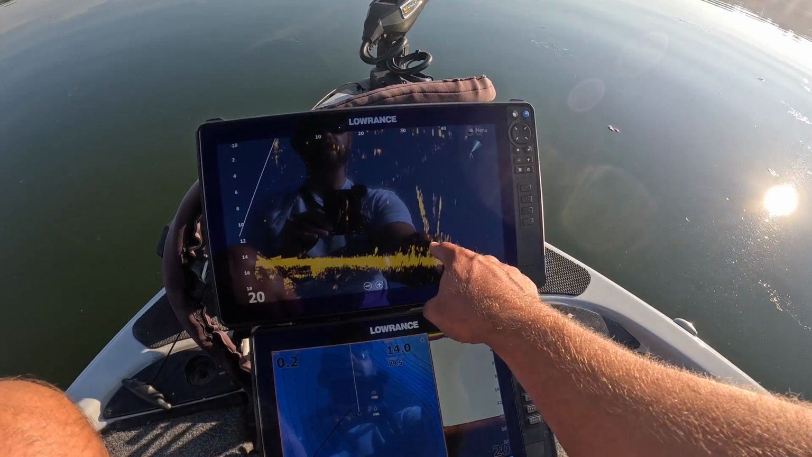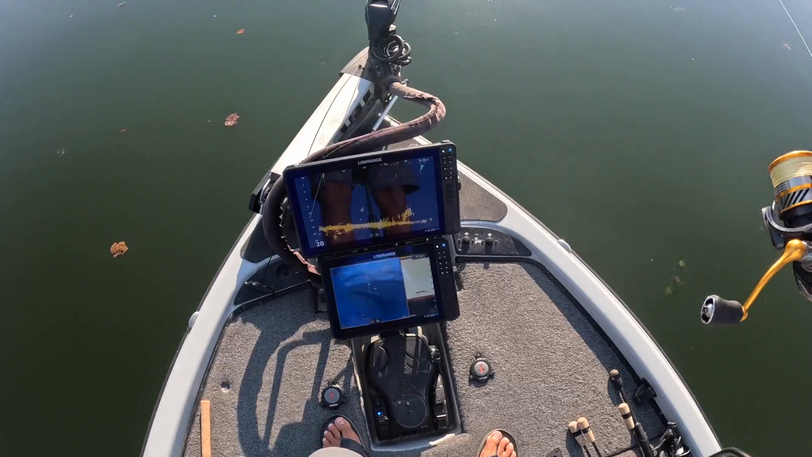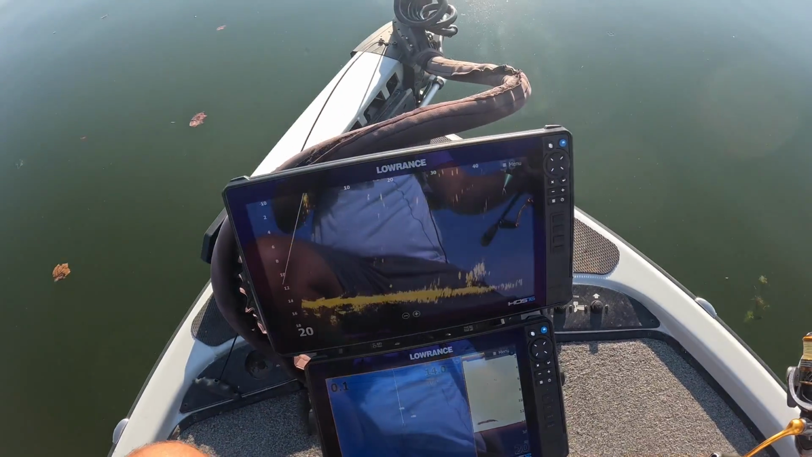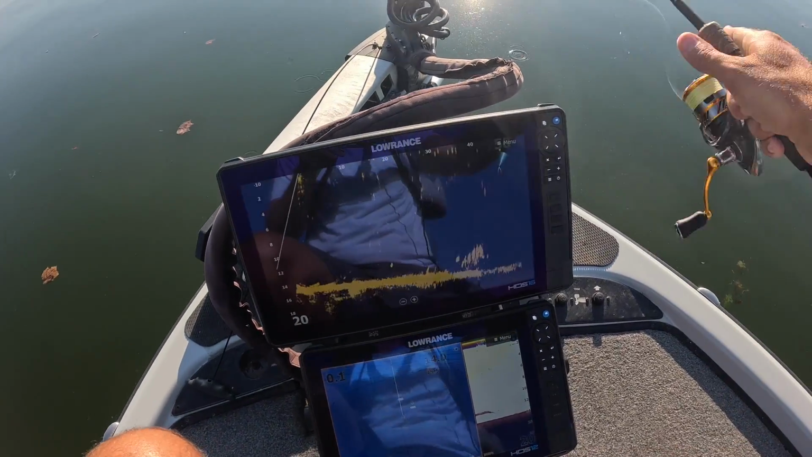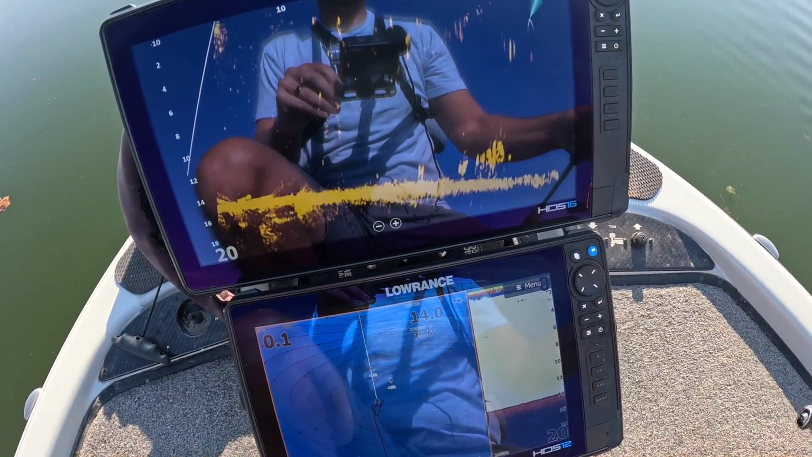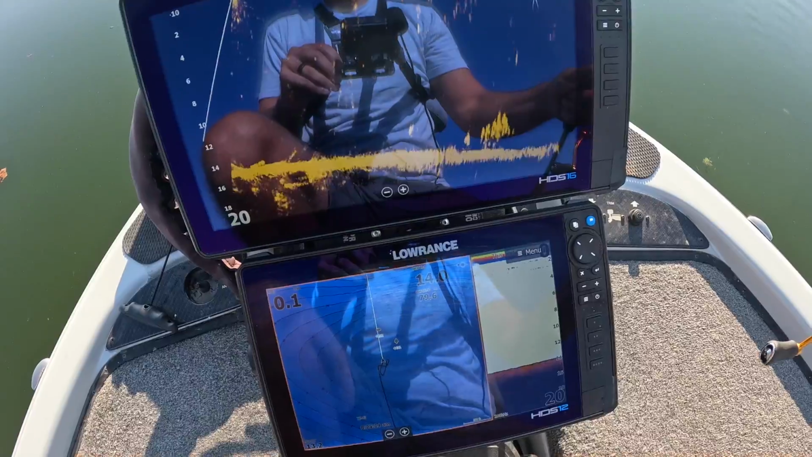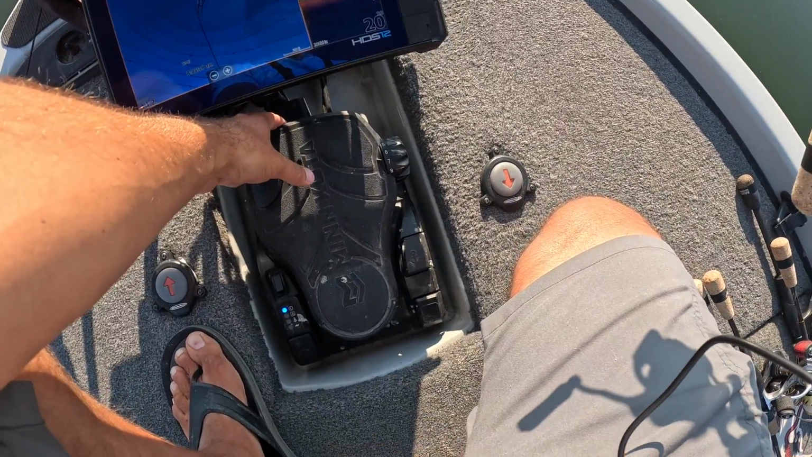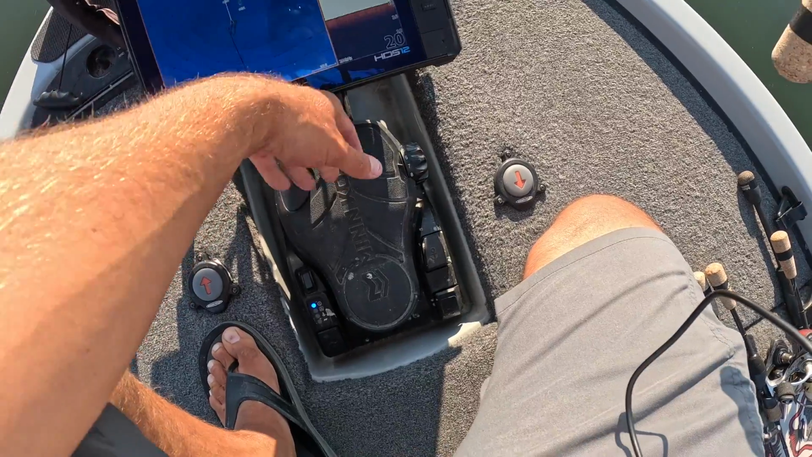There's some more right in here. Y'all see that big wad of fish right out there at 40 feet? All right, the head of the trolling motor is facing right out there. That should be right about 40 feet. There goes my bait down. You can see the split shot. You can see my jig. And go just a little bit to the left. All right, I'm right there in them.